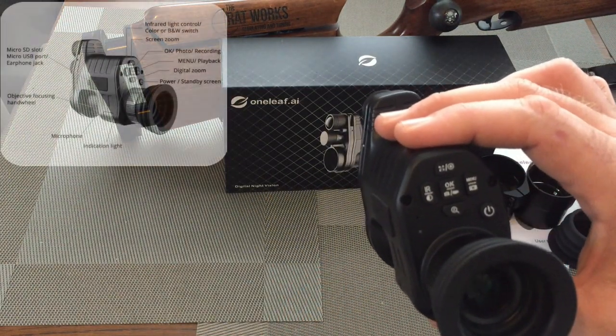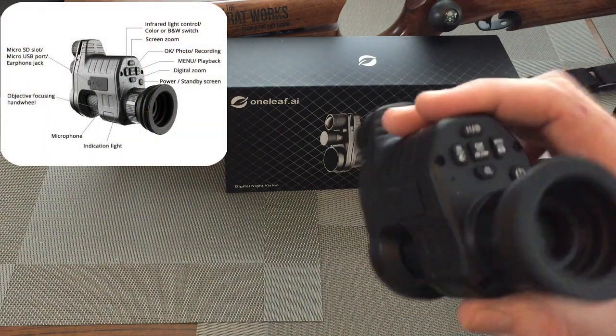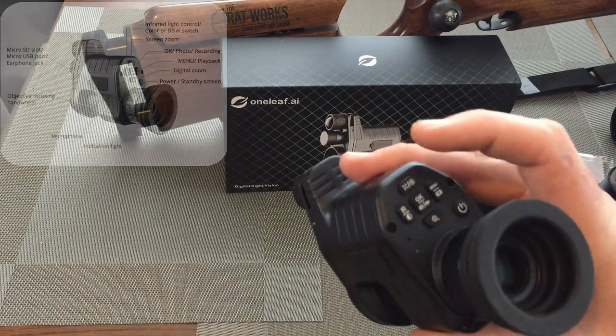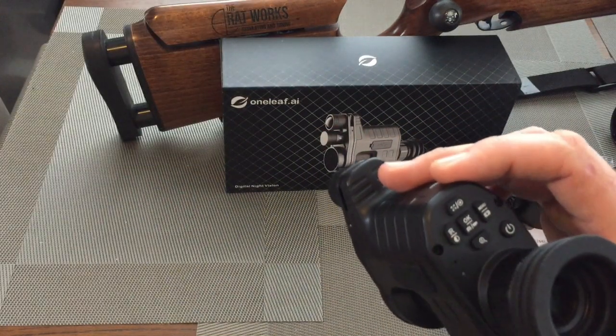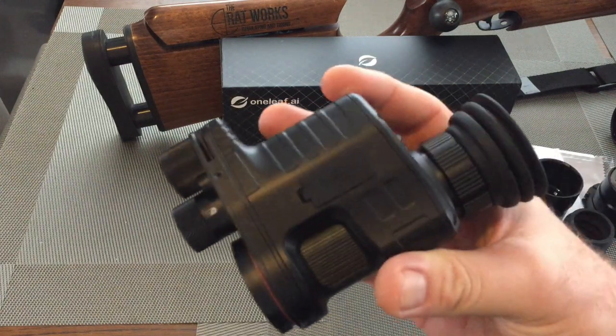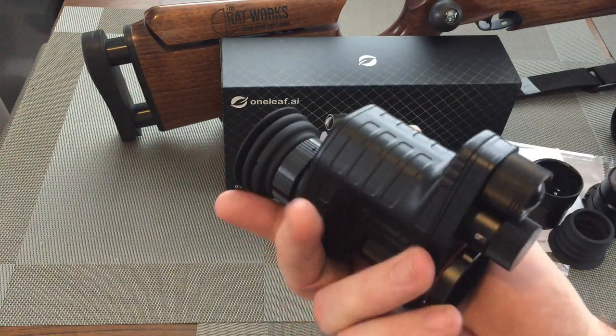I'll pop a little picture up which shows you what does what. But I've been playing with it for a week now, and I've found these buttons to be absolutely fantastic. Can find them in the dark. I can play it like a piano. It's brilliant. So that's the overview of the unit.